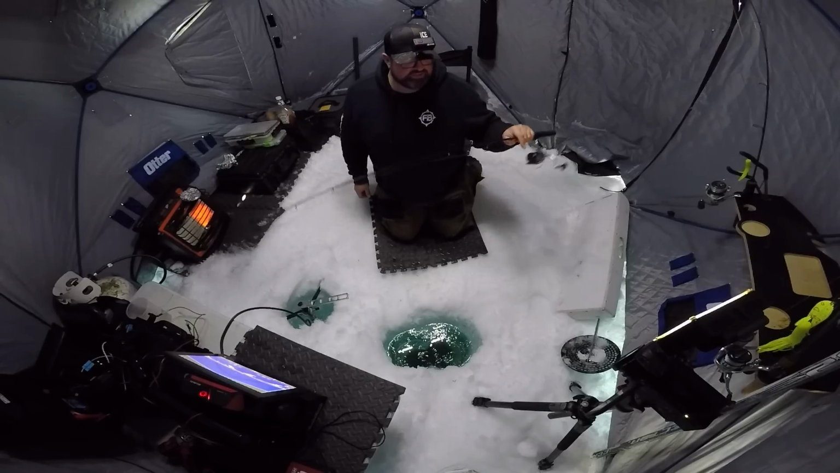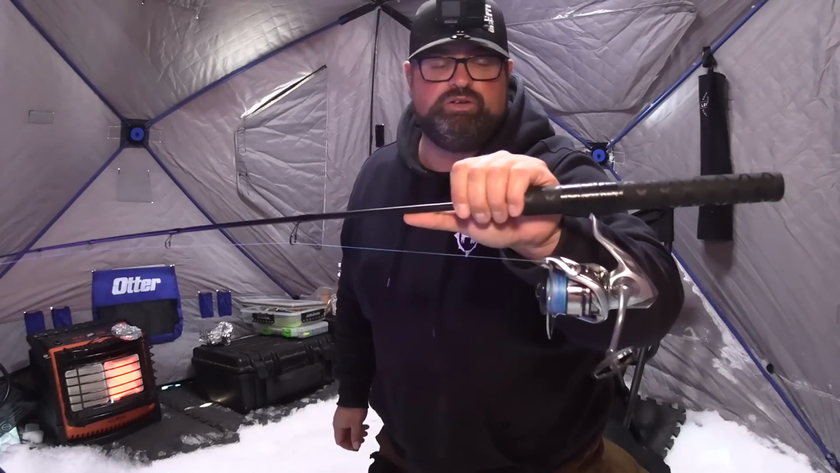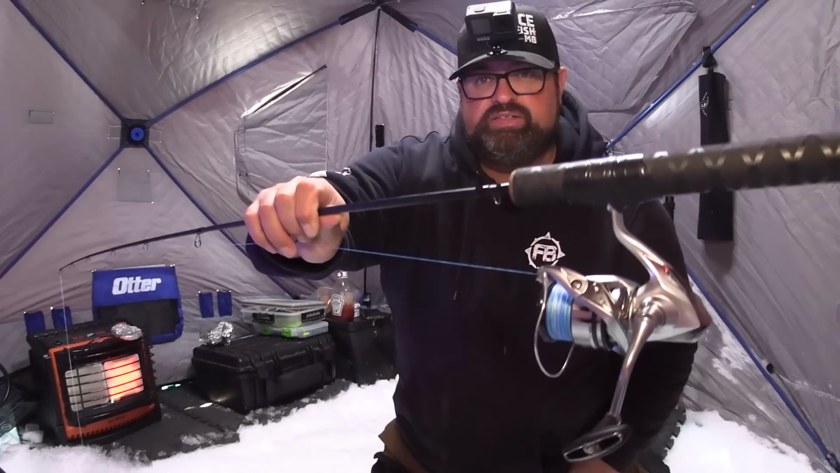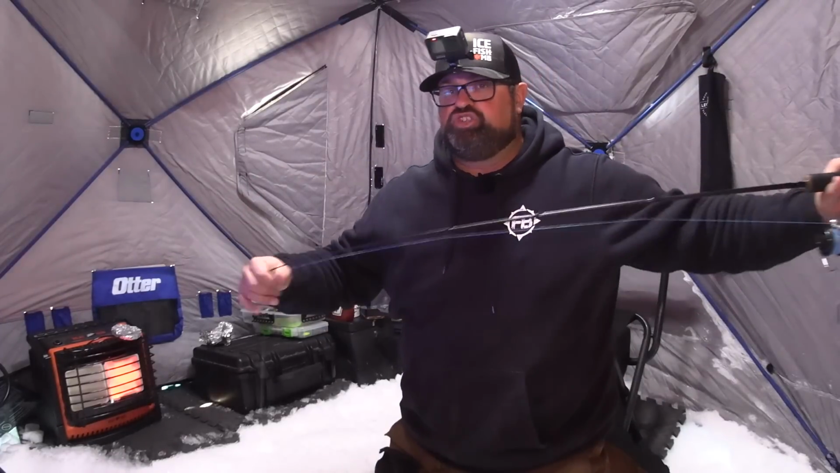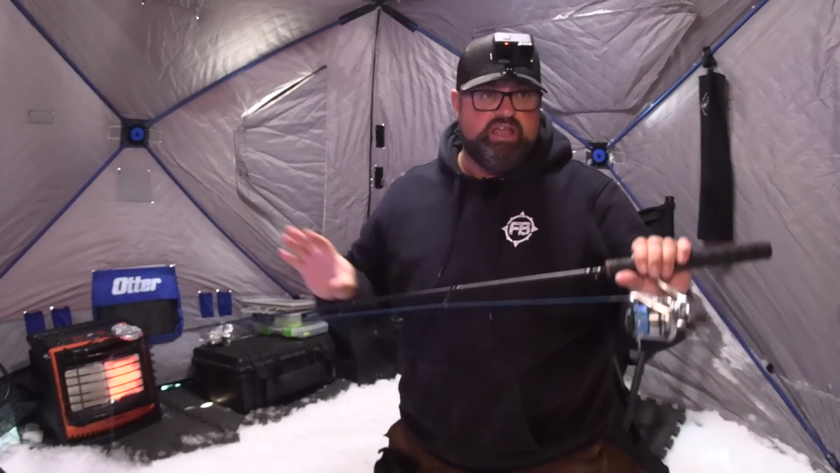So we covered the rods a little bit. Now what about reels? I really recommend something a little bit bigger. I use from a 2500 to a 4000 size reel. This one right here is a 3000 Stratic. It's got a pretty good drag system. It locks down pretty good to get a good hook set, and it's also got a very, very smooth drag system in it.